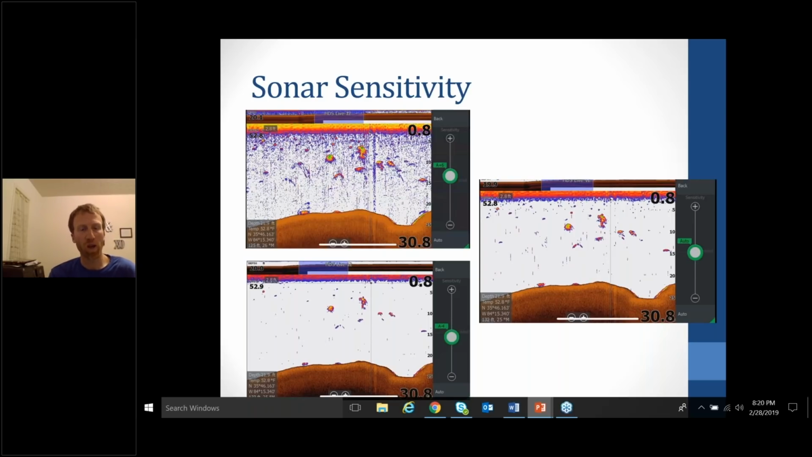The one over to the right, in my opinion, is the perfect situation. It still shows just a little bit of clutter. You can see a little bit of specks in the water column, but not enough to totally mess everything up. The fish still are the right size. Everything's looking good. So that's what I do. I take it up and down, just like I do with the structure scan contrast, until I get that image like it is right there on the right, and then I'm dialed in with the sensitivity.